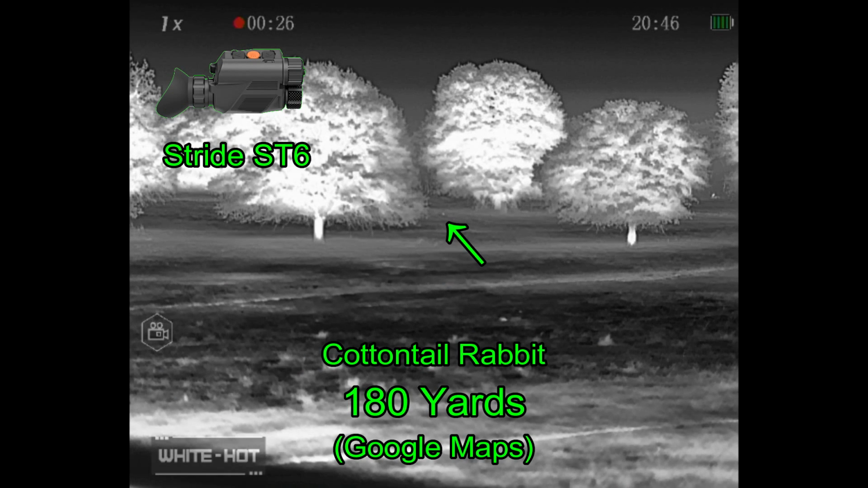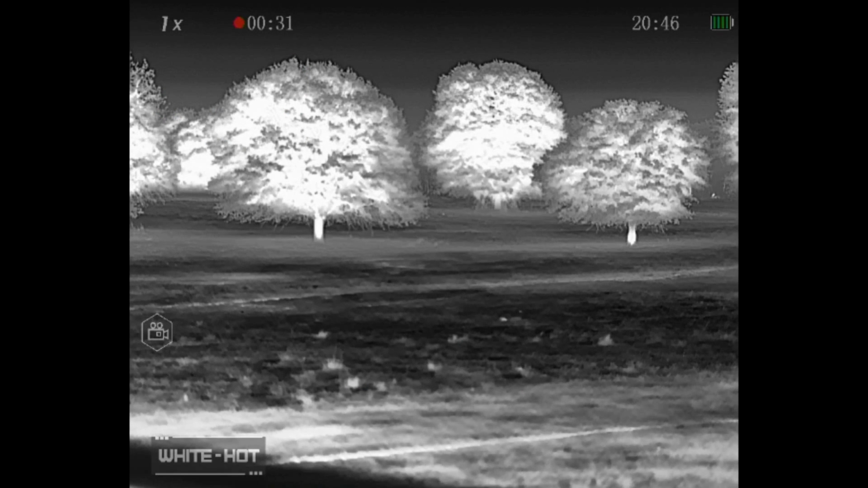Now that's a little cottontail rabbit. That one little pixel or 2 pixel spot out there is a cottontail rabbit at 180 yards, just to give you some idea of what it'll do.